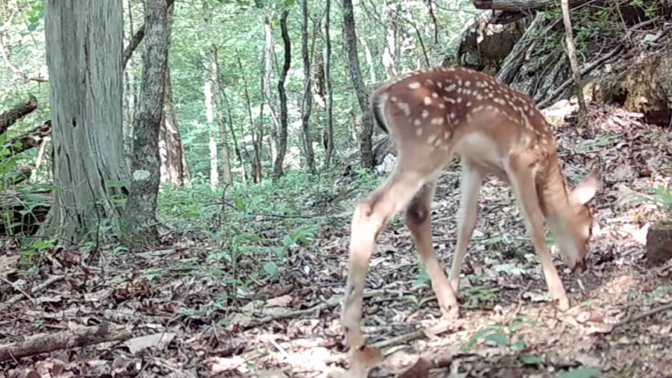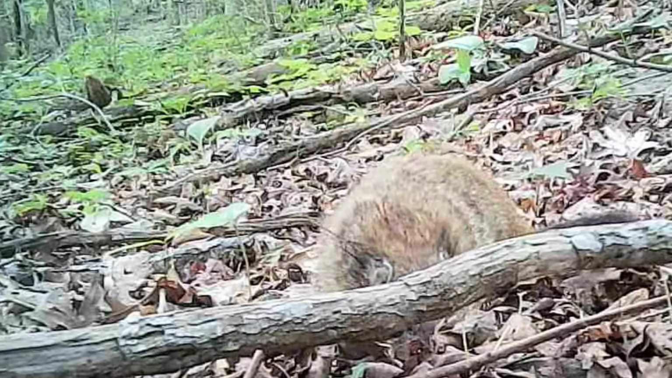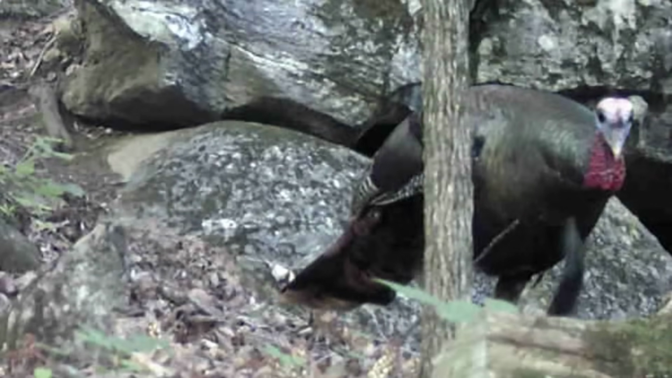Well, the little ponds are just starting to really show up. Ain't they beautiful? And old Dirty Dan's moving around good this week. And so are the turkeys.